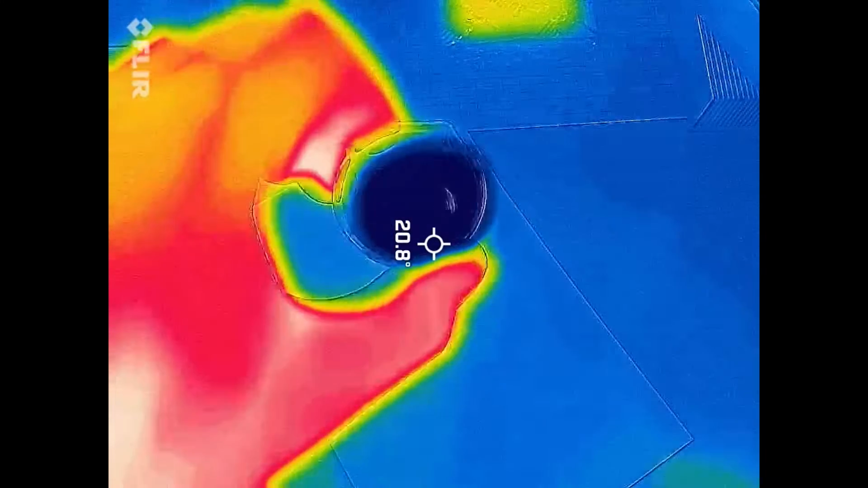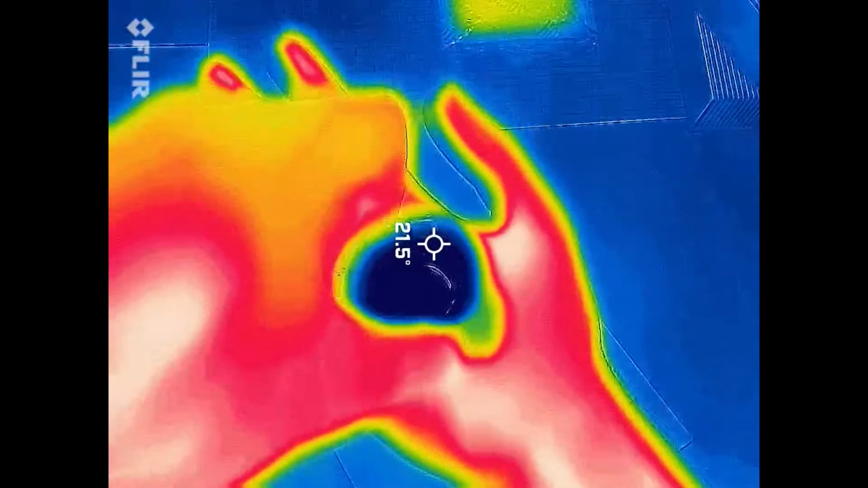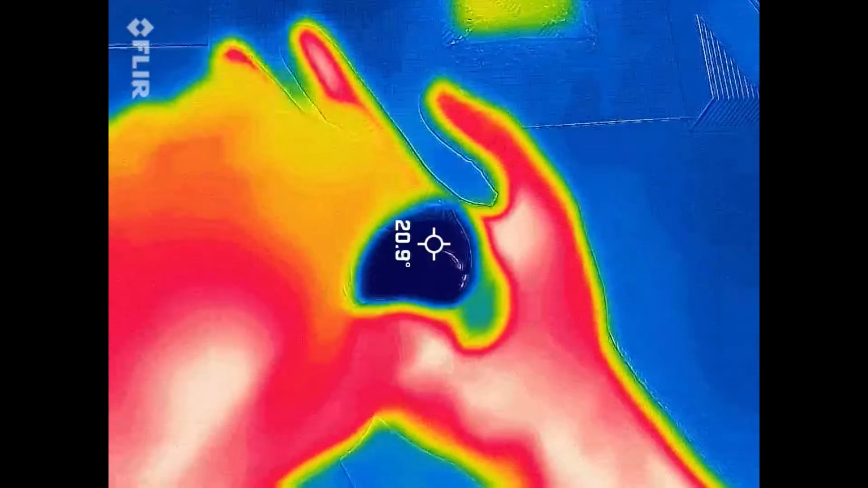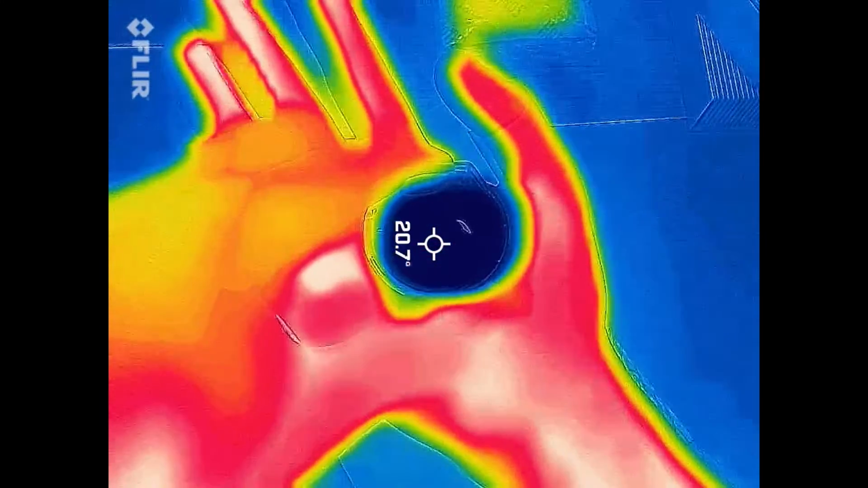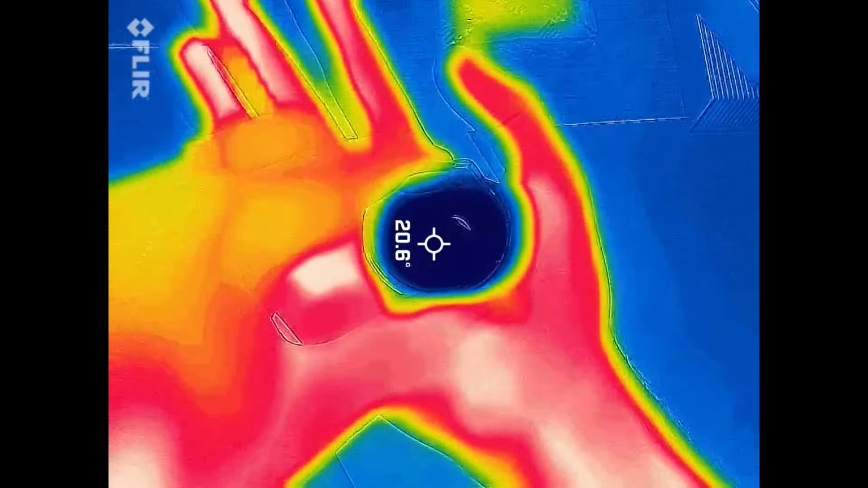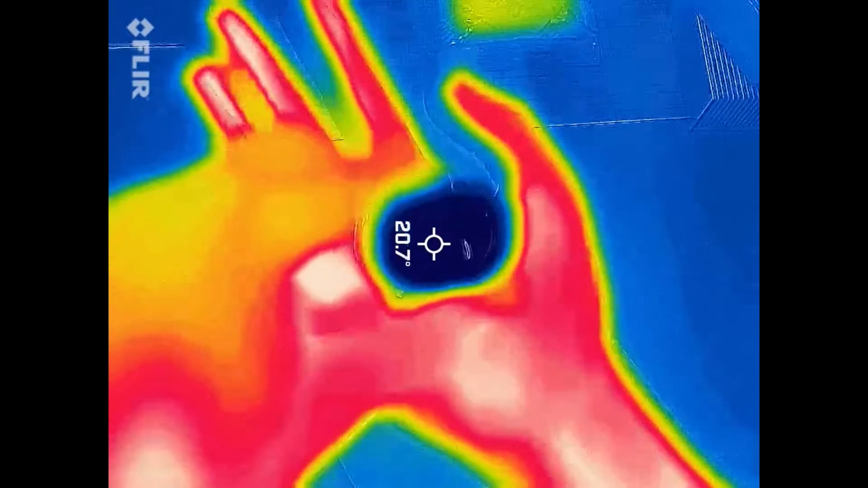Now watch what happens when I put it on my hand. It consumes the thermal energy from my hand in order to supply the energy required to split the water molecules, resulting in a cold spot on my hand, which can be clearly seen on the thermal camera. Let me spin it. And yeah, that's pretty cold.